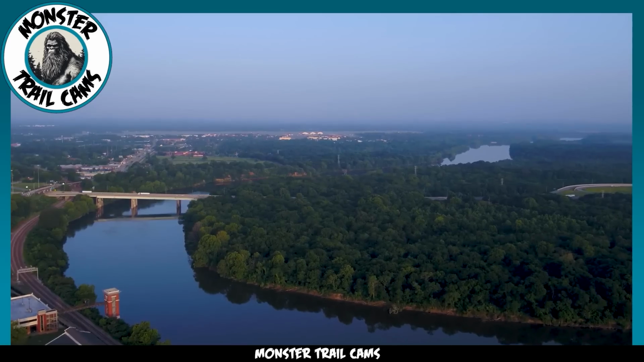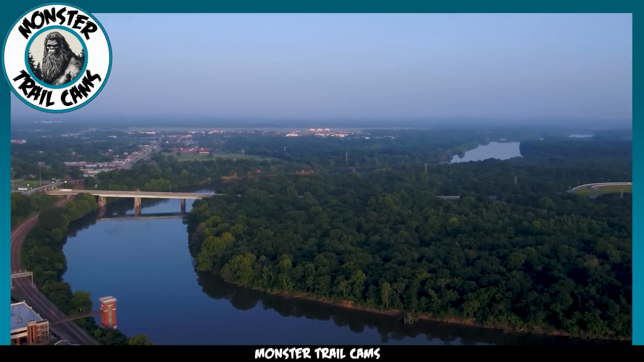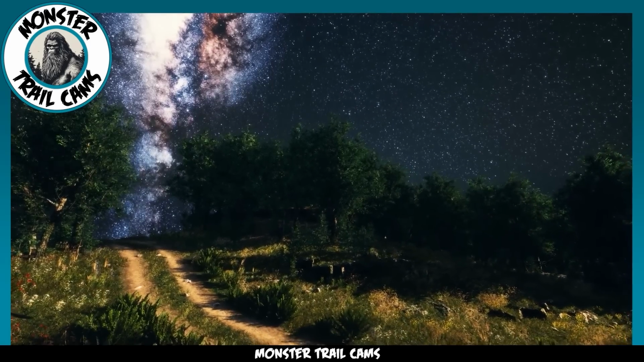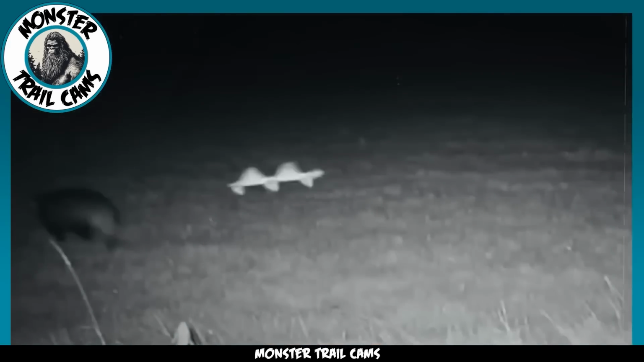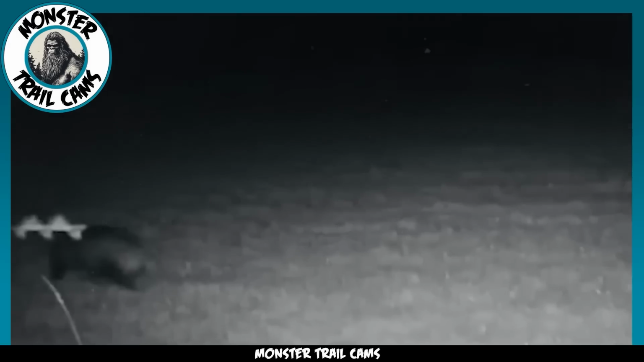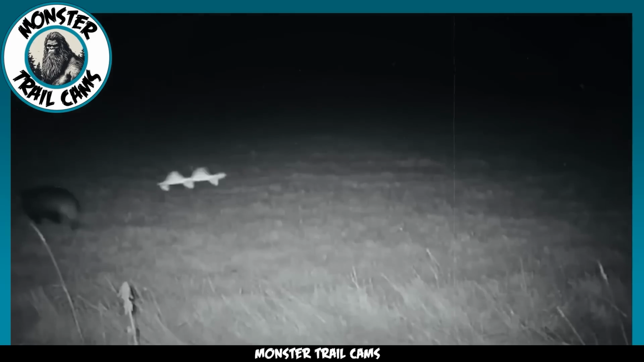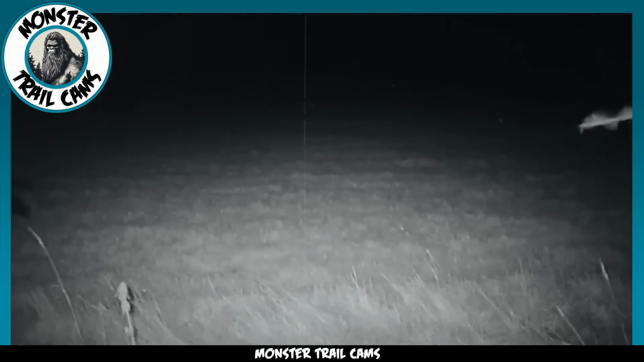As we continue our journey through the tapestry of the unexplained, our compass now points us towards the southern state of Alabama. Here, in a tranquil backyard that one might expect to be the setting for the simple pleasures of life, an enigma unfolds through the lens of a trail camera. The owner of the footage, a resident with a keen interest in the nocturnal visitors to his yard, had set up the camera with the modest expectation of capturing the nightly escapades of the local wildlife.